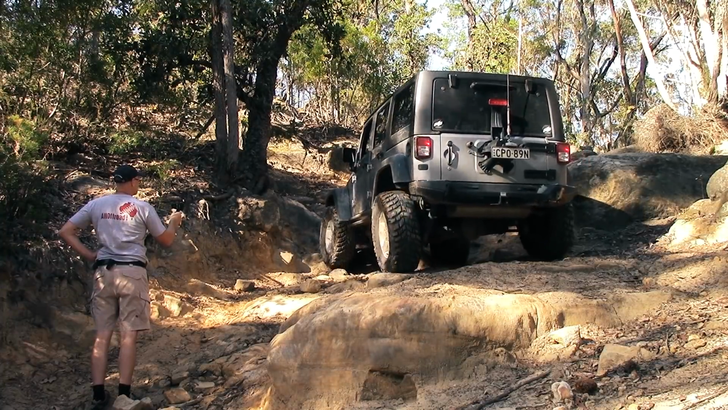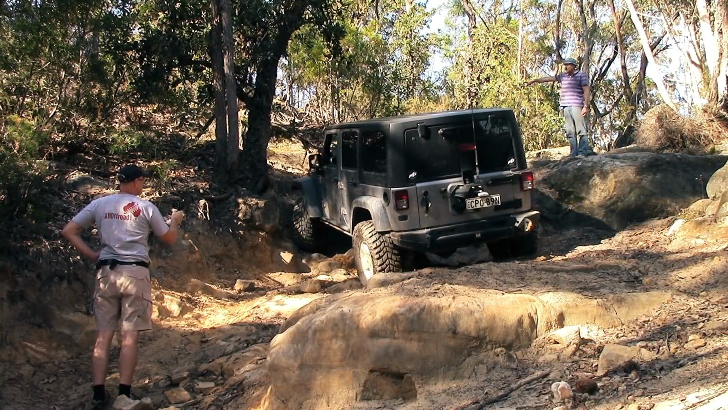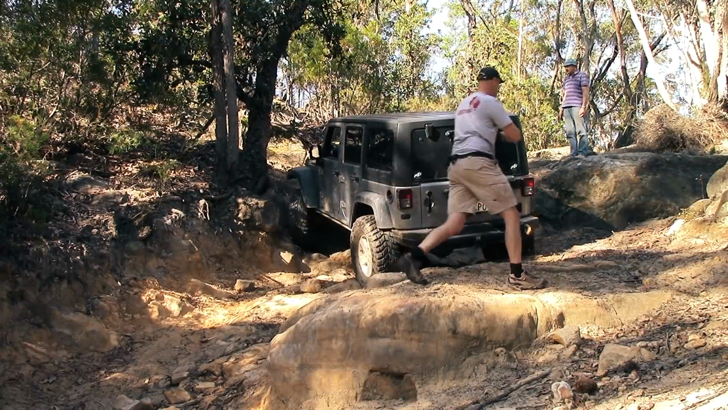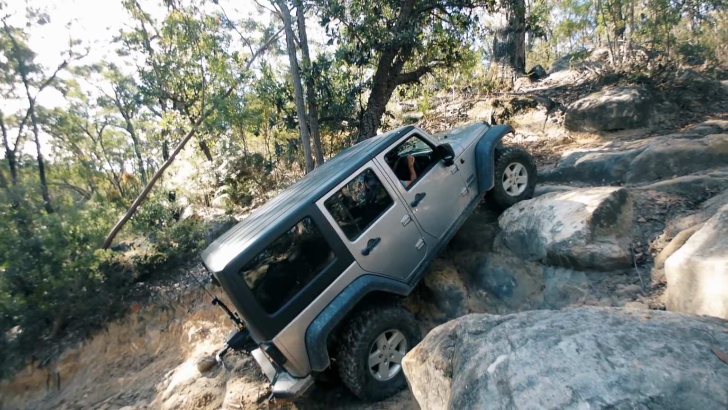John and myself joined Gavin for a late afternoon trip, which we planned to turn into a bit of a night drive. On the menu was some serious rock crawling and some tracks I've never driven before, so I was really looking forward to this.